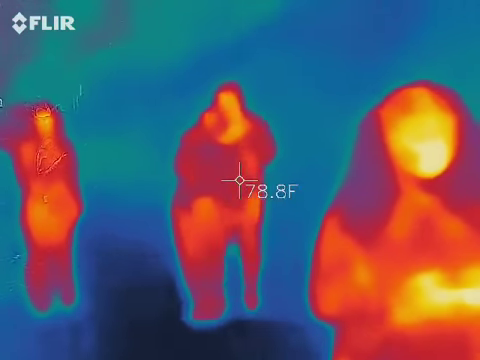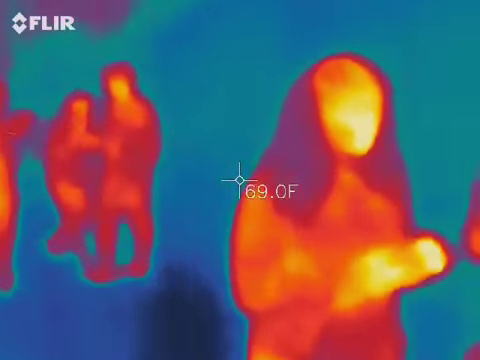It's so hard between the mask and the glasses. I can only wear one at a time. Yeah, I hate it. It's a real struggle.